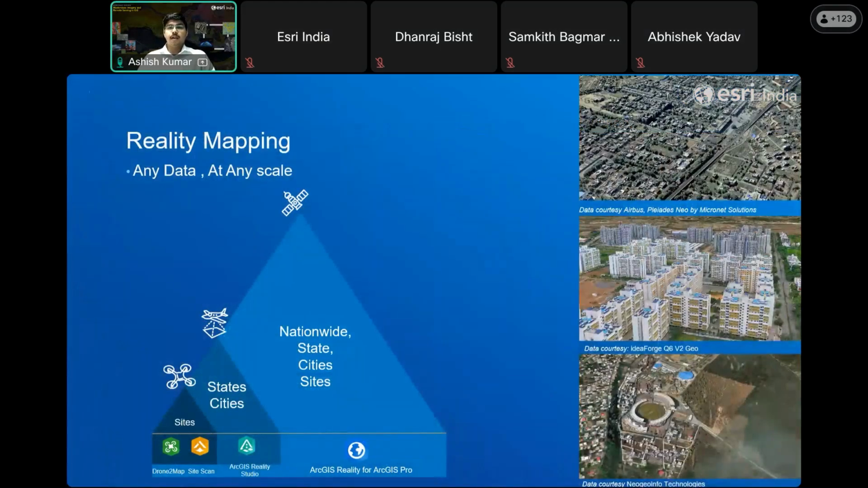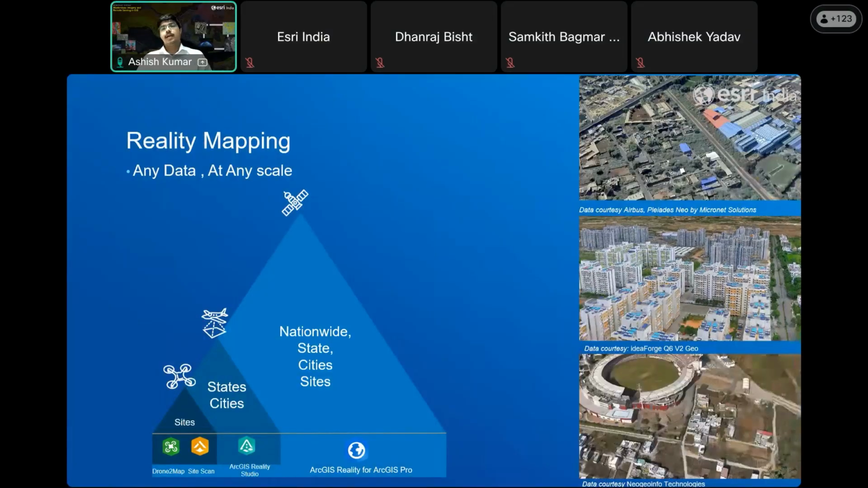Now I'll talk about reality mapping. Reality mapping capabilities enable the creation of 2D and 3D geospatial products from satellite and aerial imagery collected at any scale, from individual sites to entire cities, states, and even nationwide mapping programs.